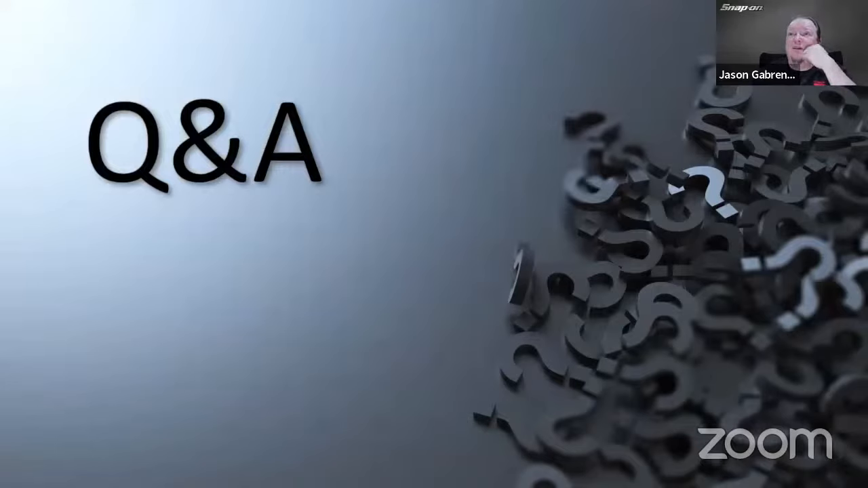Quinn says, being a Ram, I'm surprised you didn't need security to check the transmission. Yeah, could be, right? Actually, it was older. It was a 14 Ram, so it wouldn't have been there anyways. But I get you.